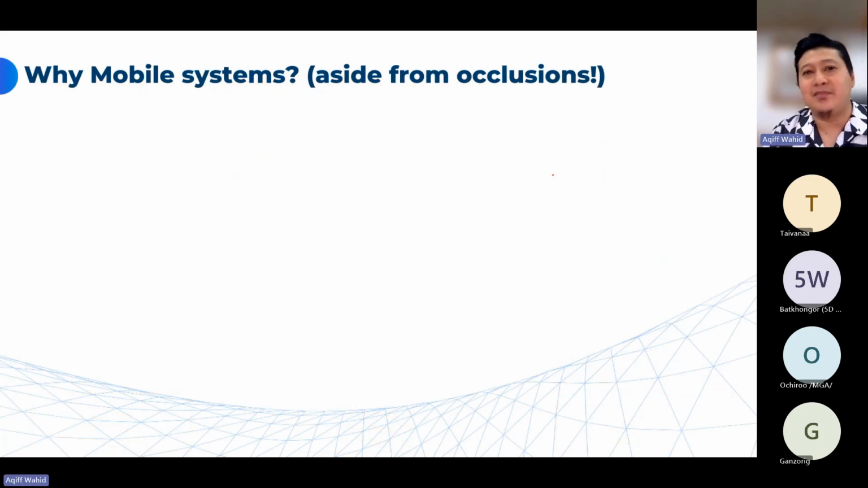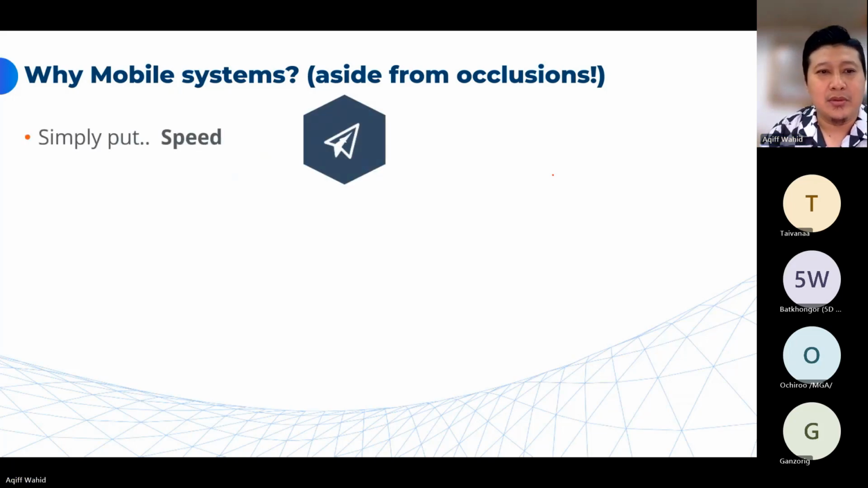So why a mobile system? In the end, simply put, speed. We have to be able to complete your job quickly. Why do you need to be fast? Because some of the areas, especially in Mongolia, some of the mining sites are in the middle of the country, away from the city, but the client's office is in the city.